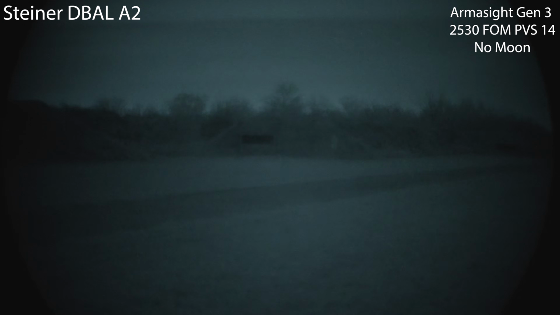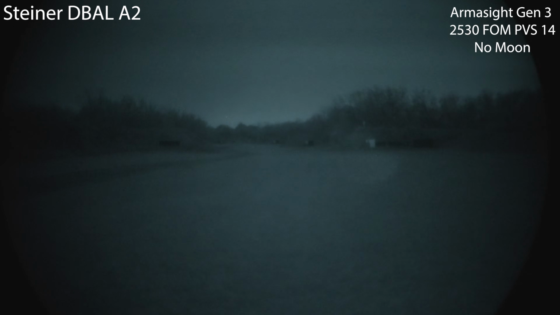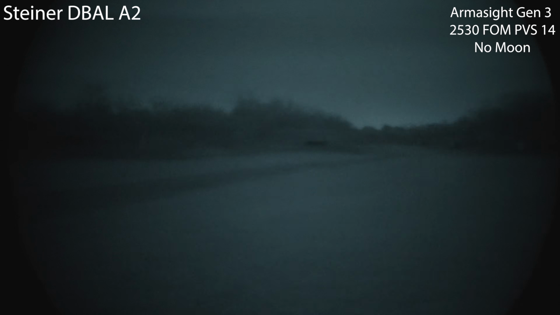All right, here's the DBAL A2. This is a full power unit. Here's Illuminator on low. Nothing too impressive. Barely helps at that 50 yards, so negligible effect on 100, and definitely not great beyond that.